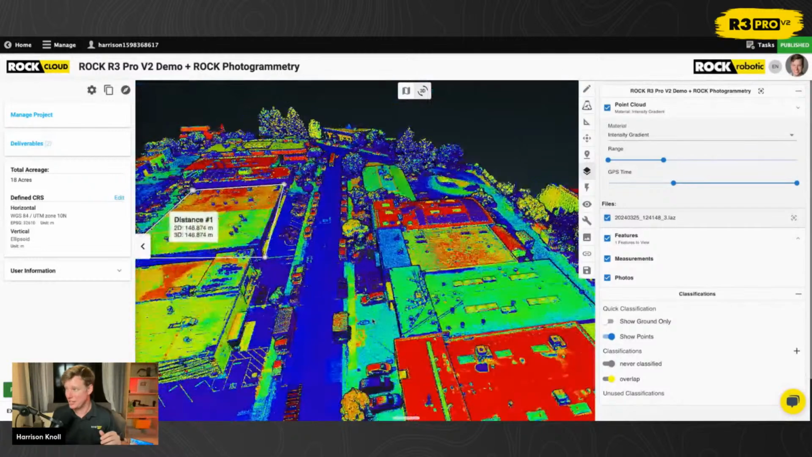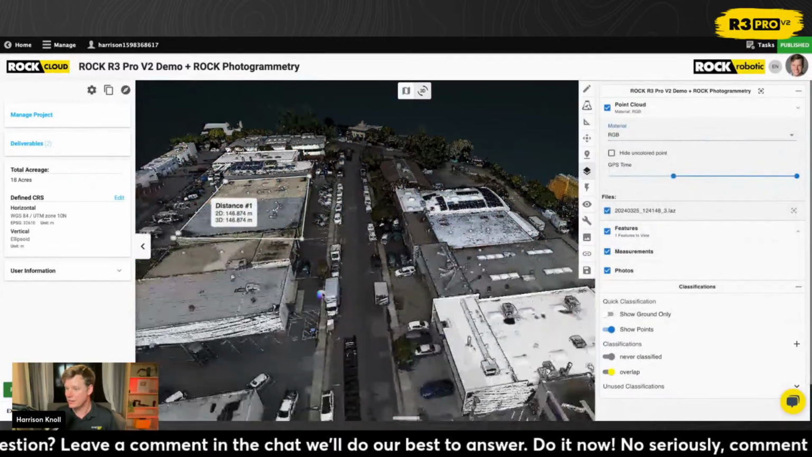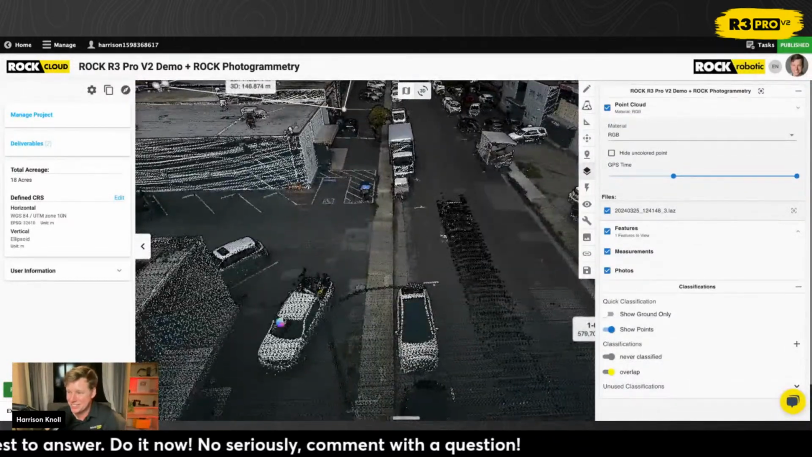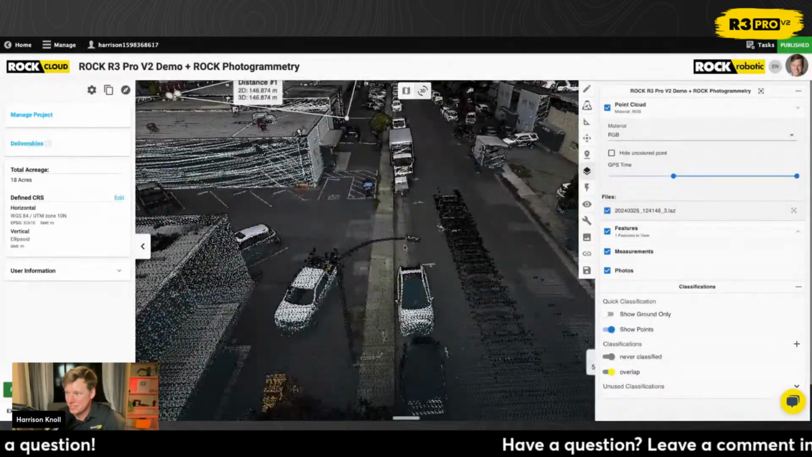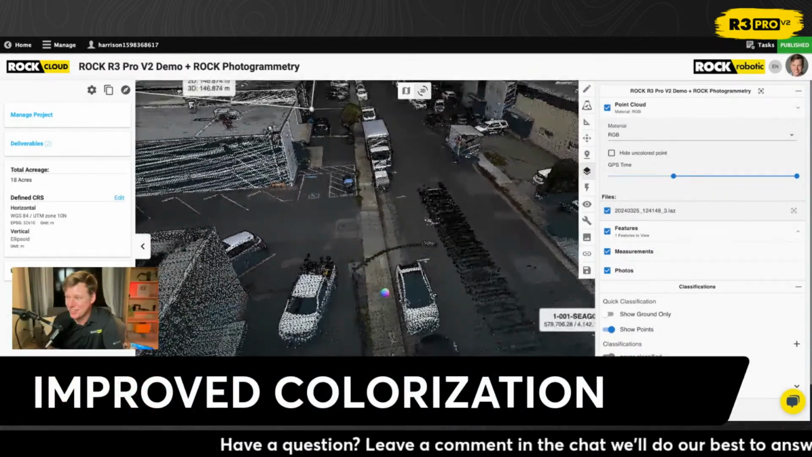Now let's talk about the colorization. I'm going to come over here and share. Actually, I saw this the other day and thought this was really cool. I flew this a week ago, something like that, 2 weeks ago. This is a light pole, and this is just something you don't usually see in LiDAR data. So I find it particularly cool.